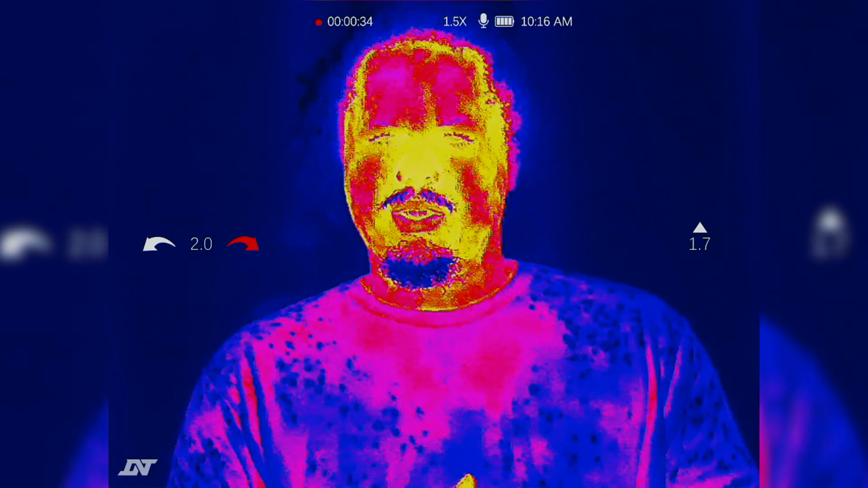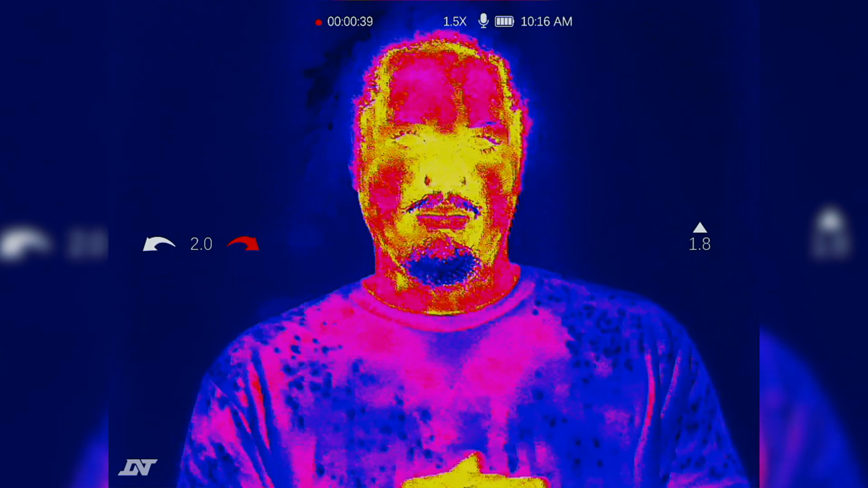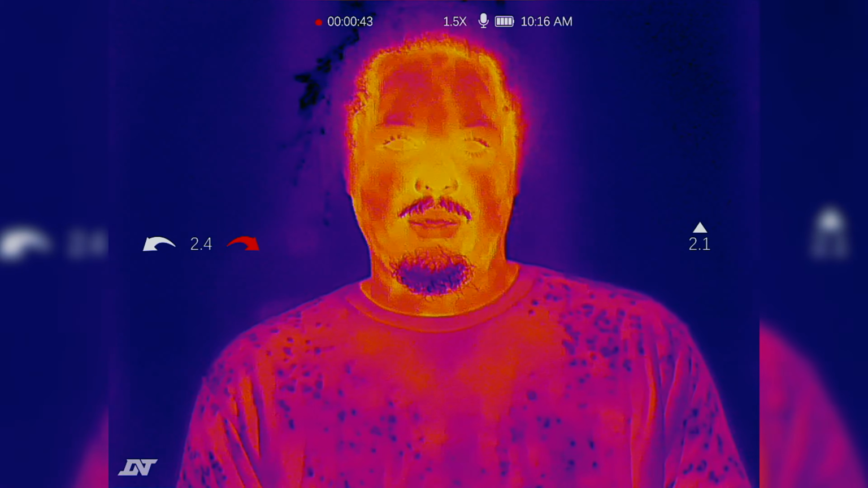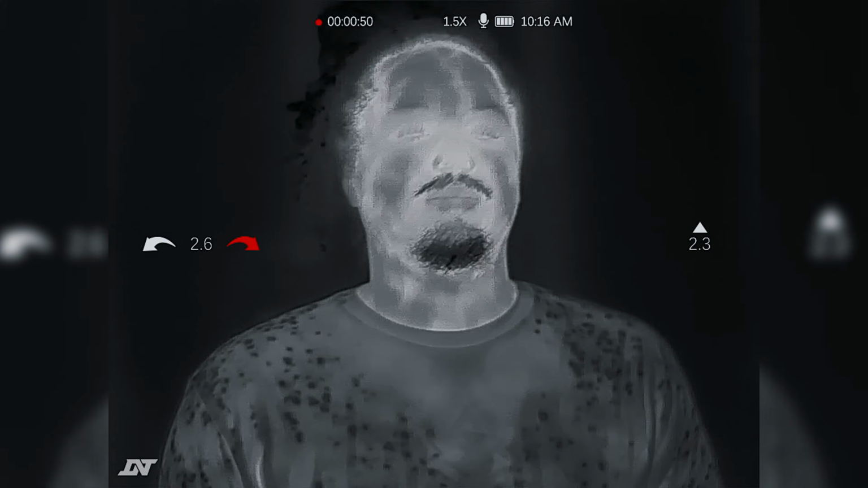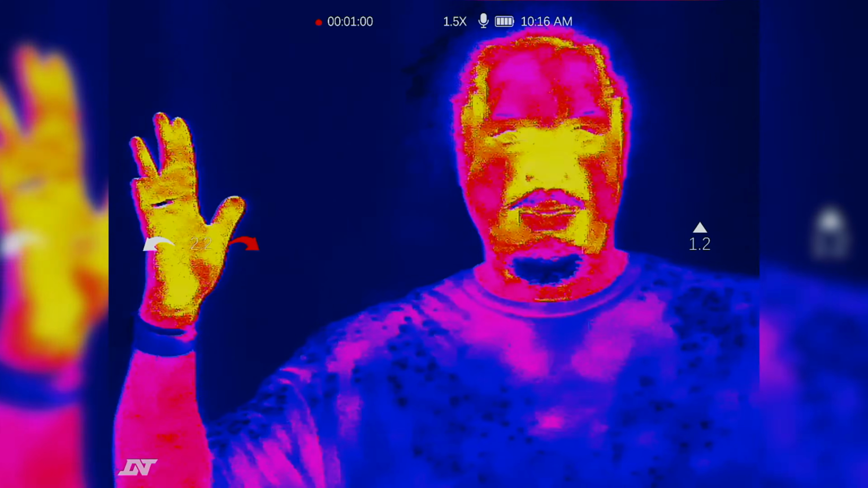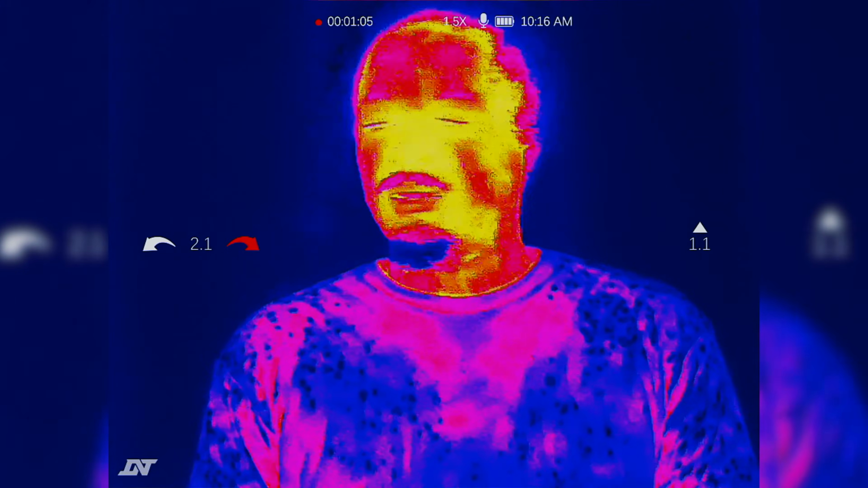So you can switch it, right? Let's go through it. Read off what it says so I can just know. It doesn't say anything. When you switch it, it'll say something. Iron hot. Okay. So iron hot. Okay. White hot. Okay. Black hot. Okay. And the last one should be the red hot. Yeah. My palms are red. Or yellow. Yellow, everything's yellow? Your face is red and yellow.